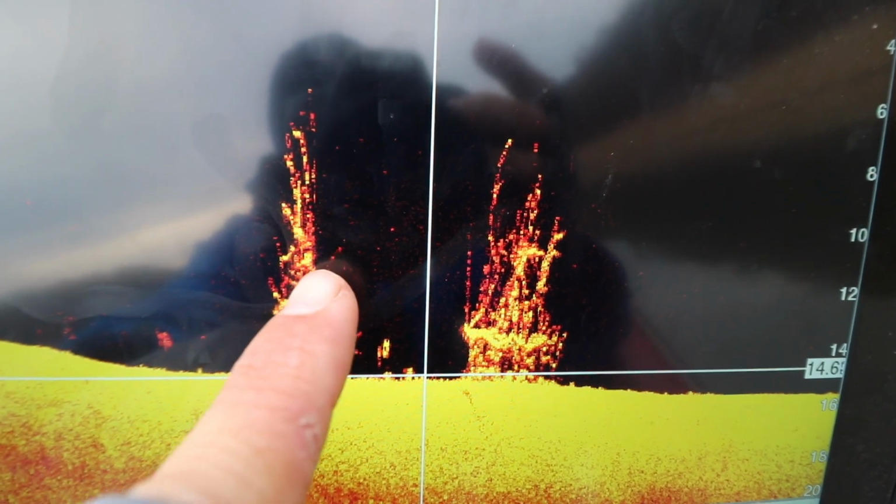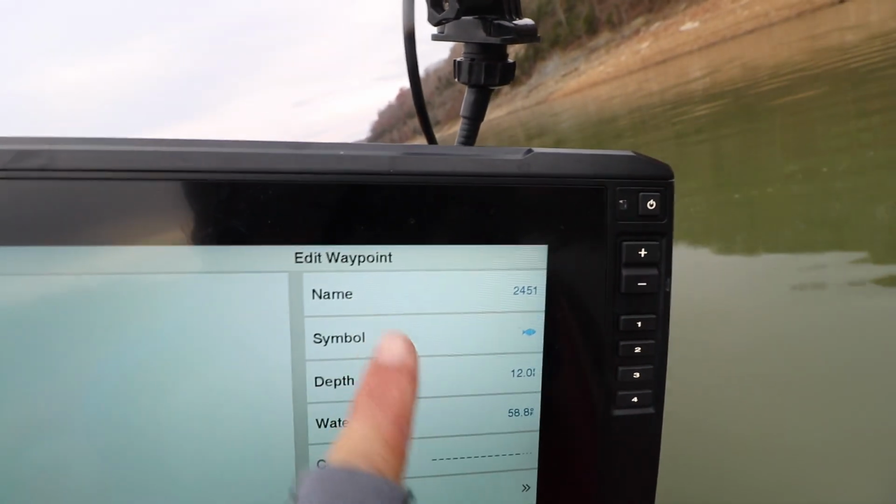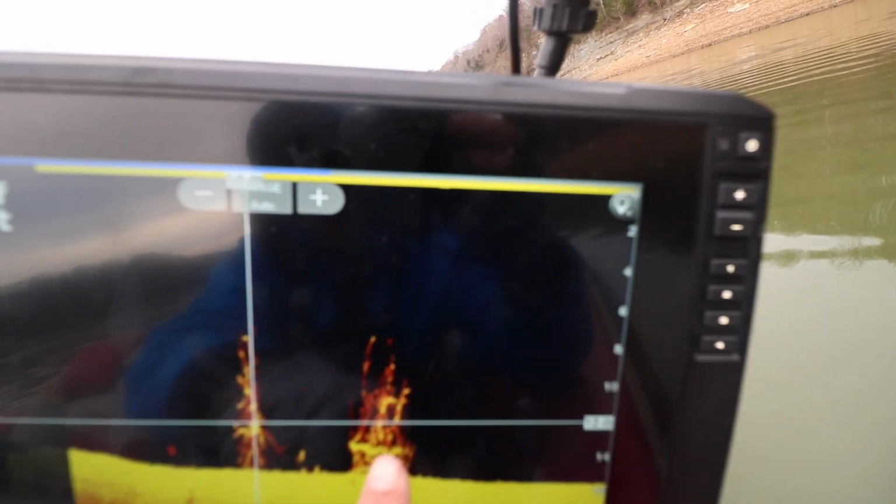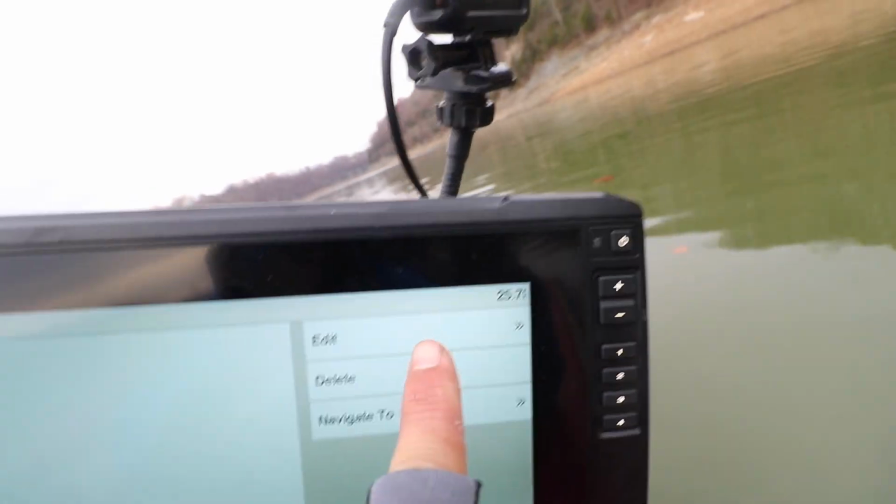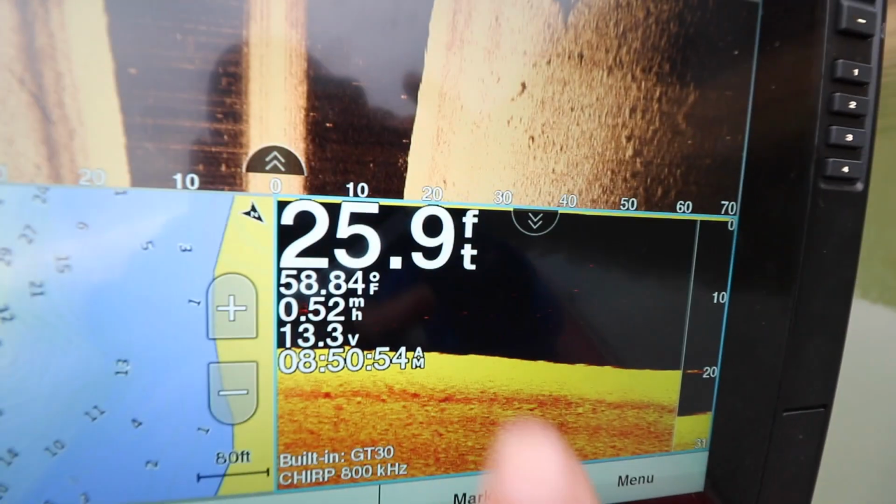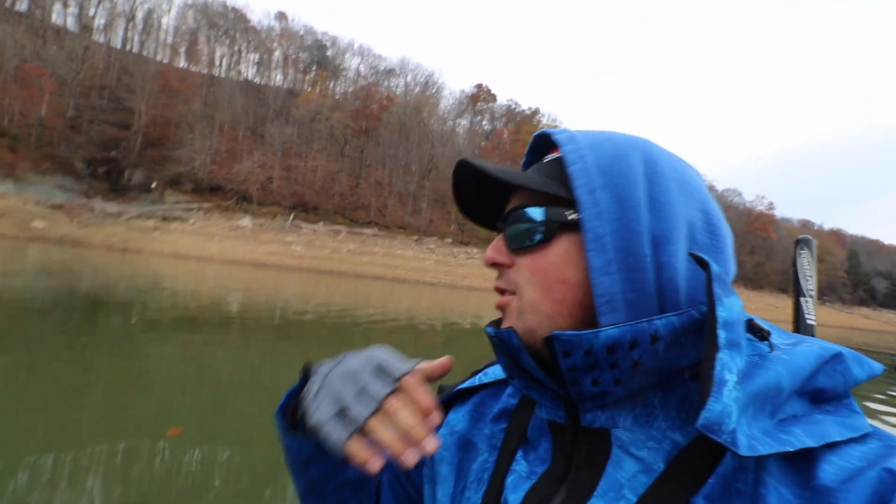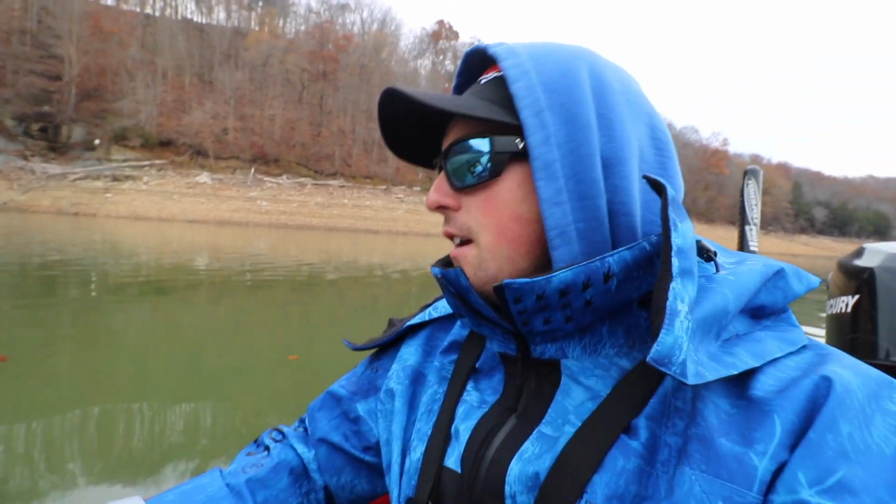But I'm gonna put a waypoint. I'm gonna click on it, put a waypoint with my Garmin graph, and I'm gonna mark it as a brush pile symbol on both of those. And then when I go back, I want it right in the center of it. Then when I go back, I know exactly where the brush piles are and that they're brush piles. So another good tip, not only do you mark points and fish, but mark your brush piles, and it's a good way to catch some fish.